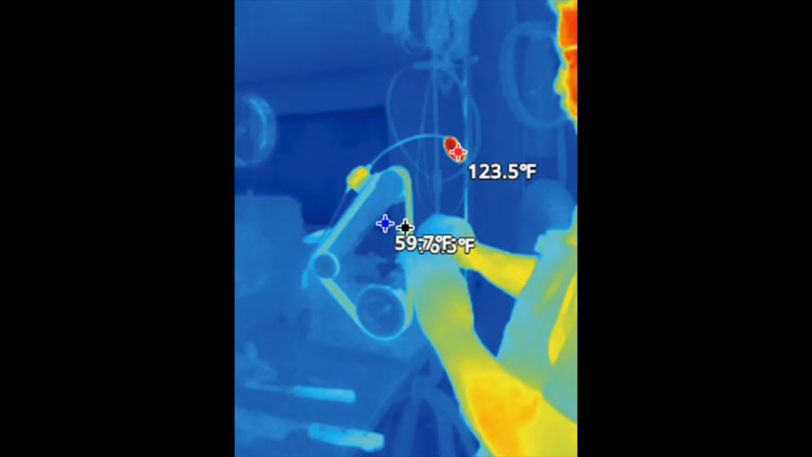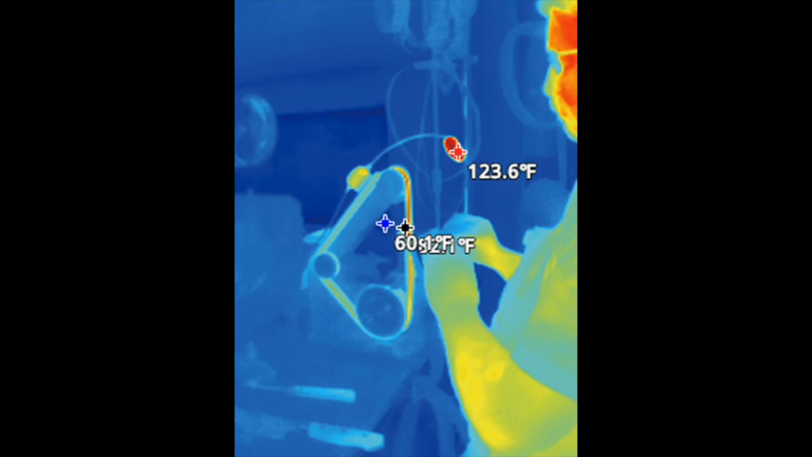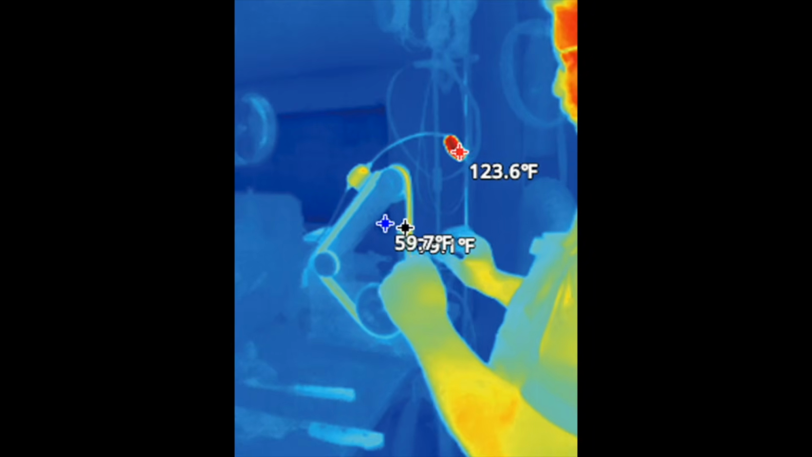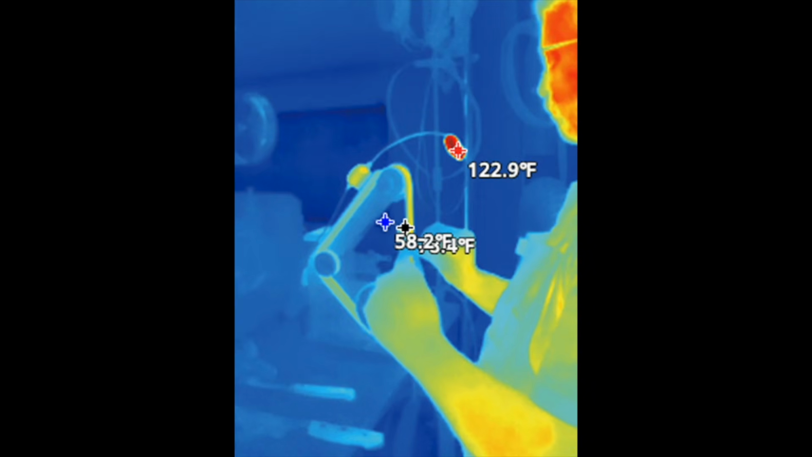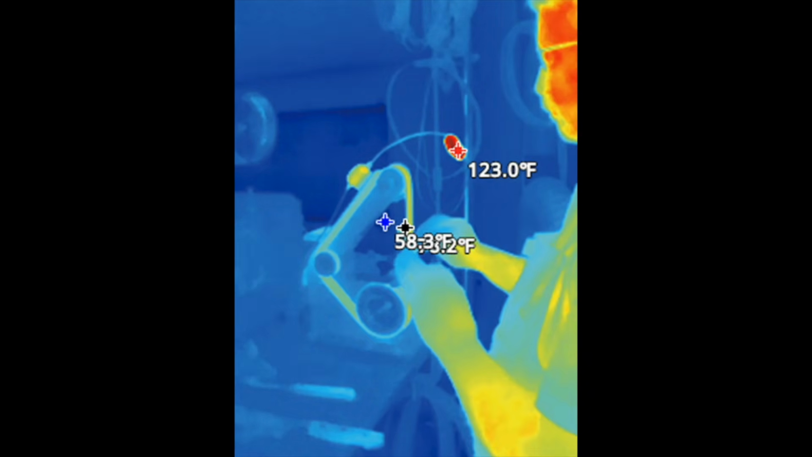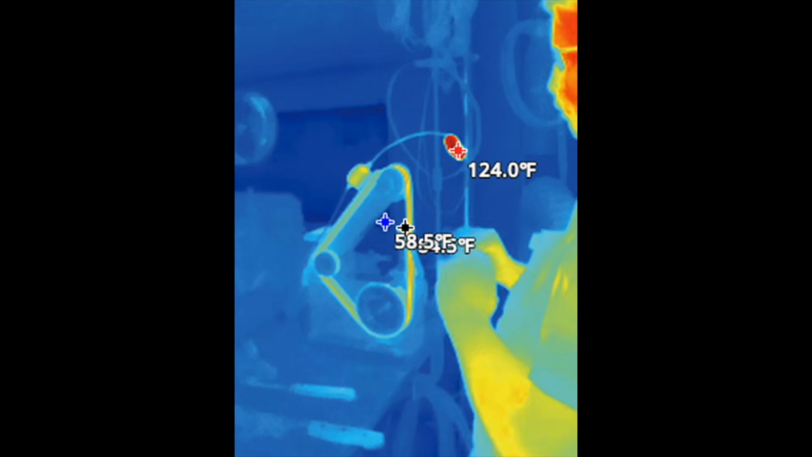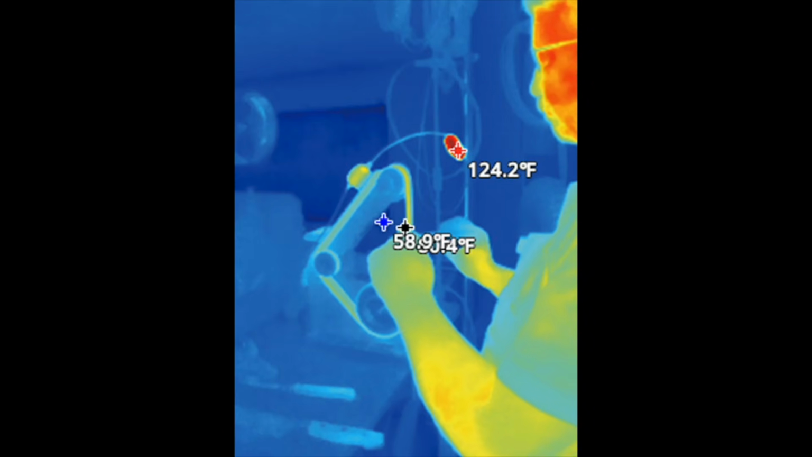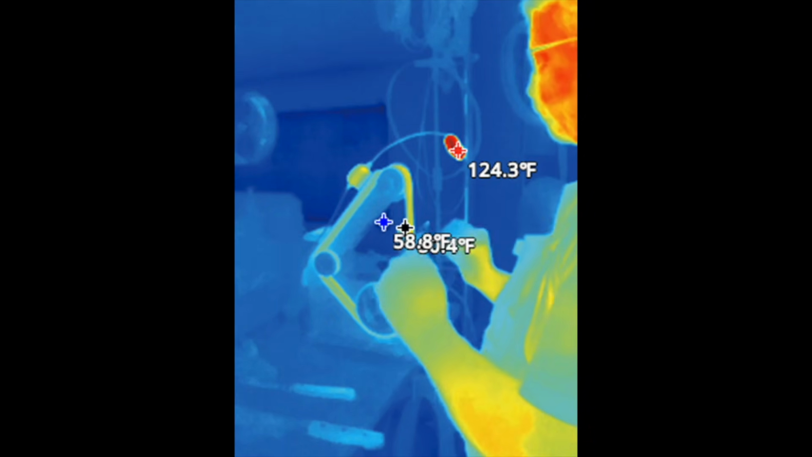But you can see it never even got hot enough that it was anywhere even close to the temperature of the light. We stayed real low there because if it had gone above 122, it would have jumped down to where the knife is, and we're seeing what looks like about 80 over there. So very low temperatures, nothing to be concerned about at all.